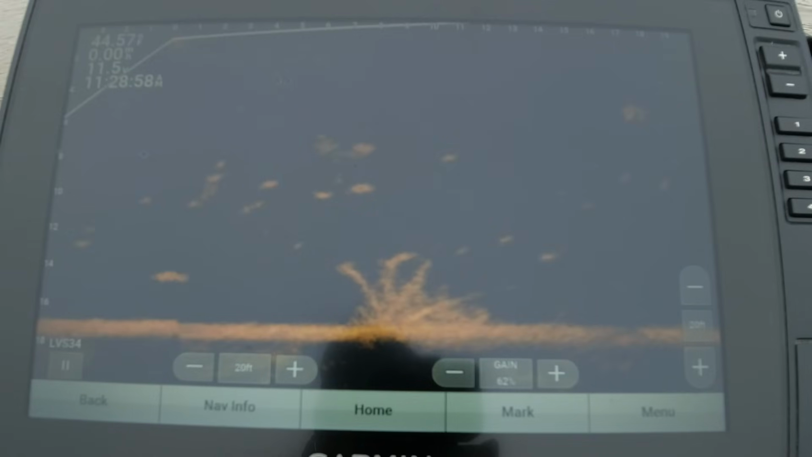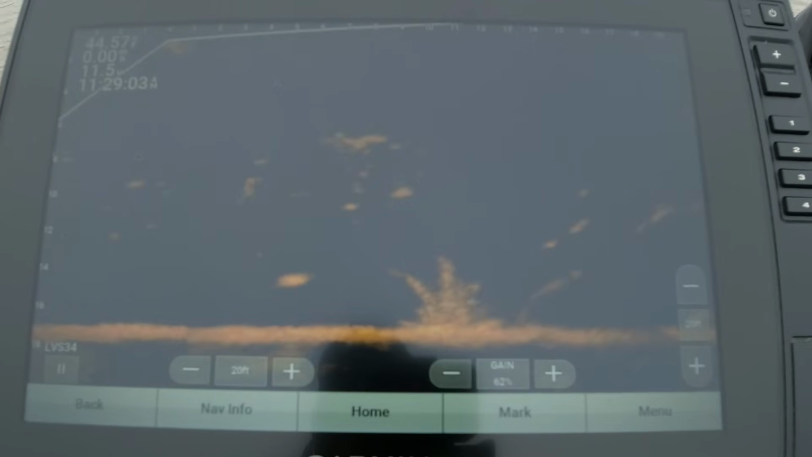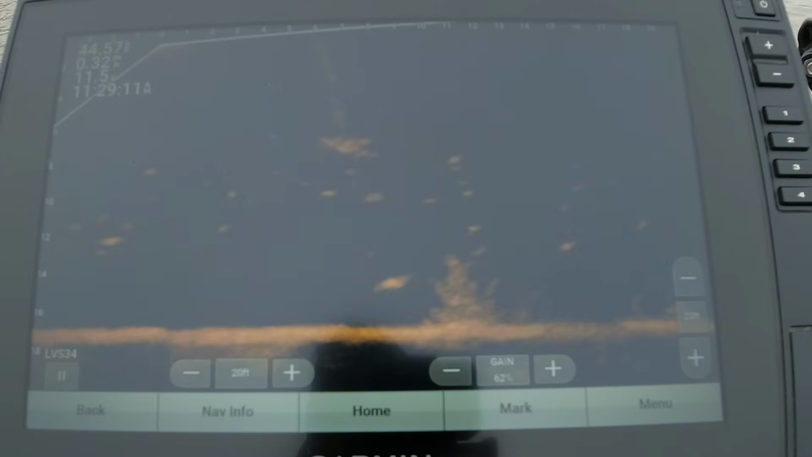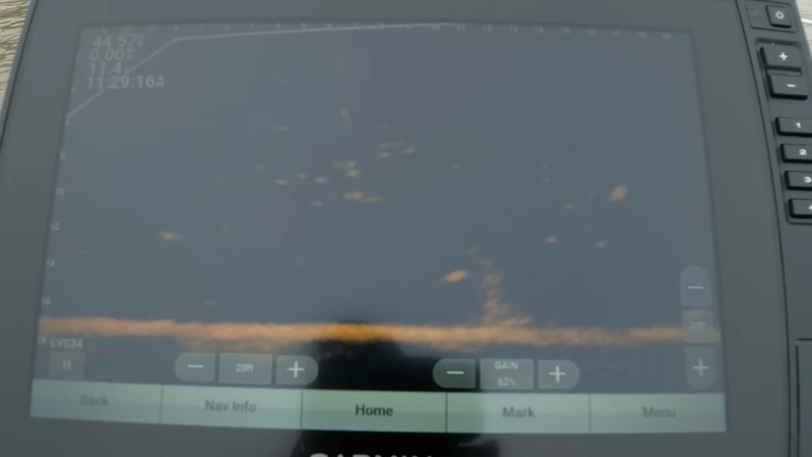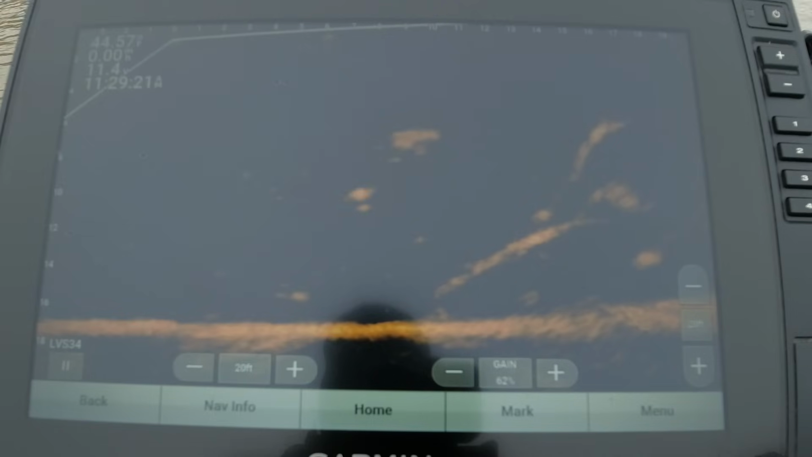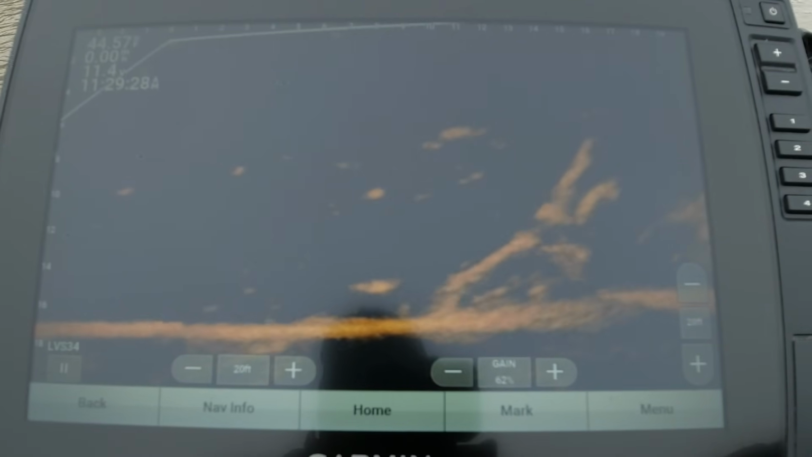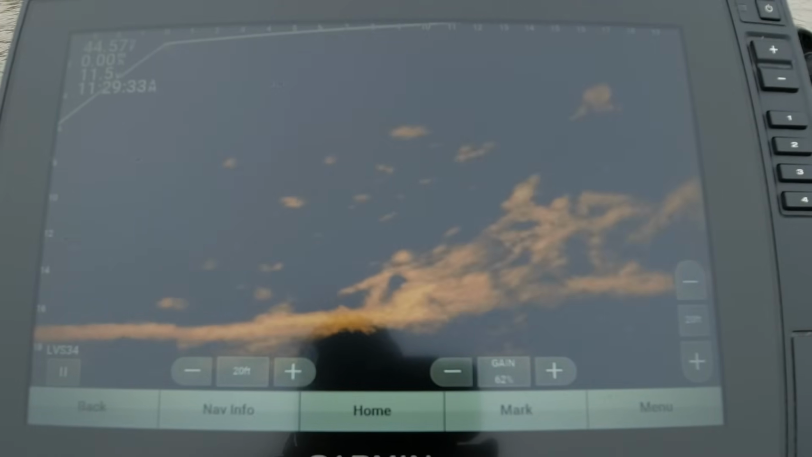He's still swimming though. I got a crosswind going that I can't seem to compensate for.